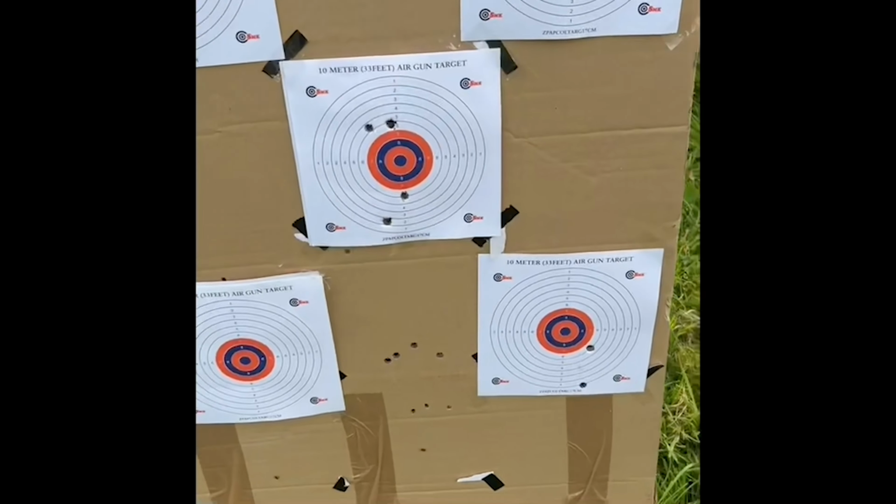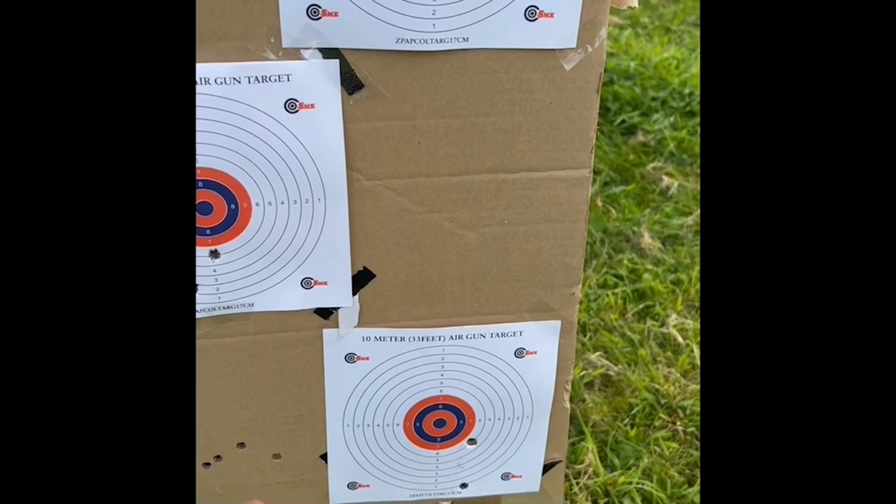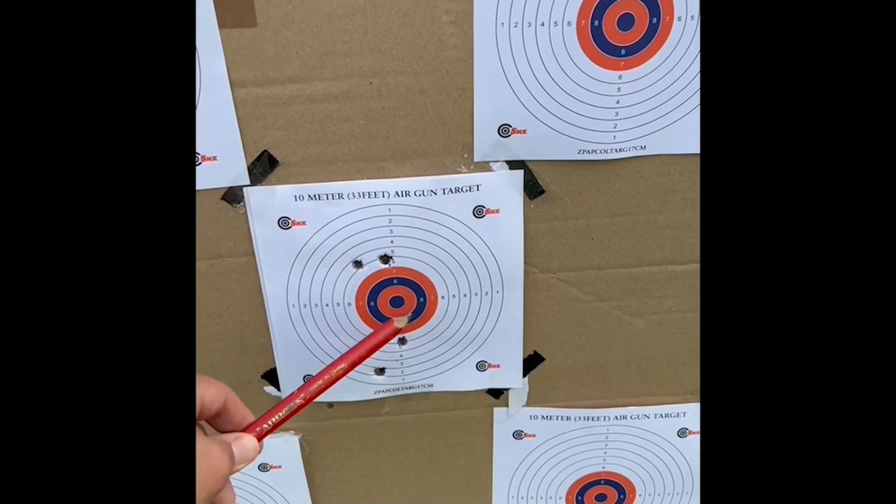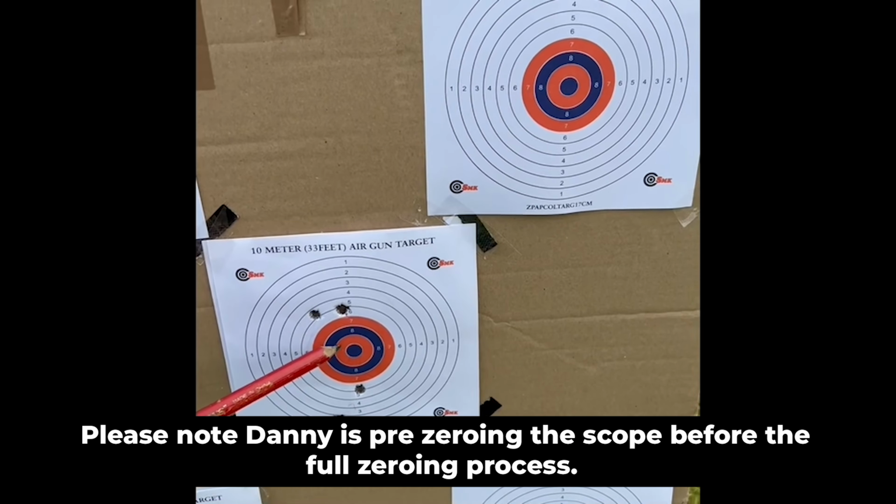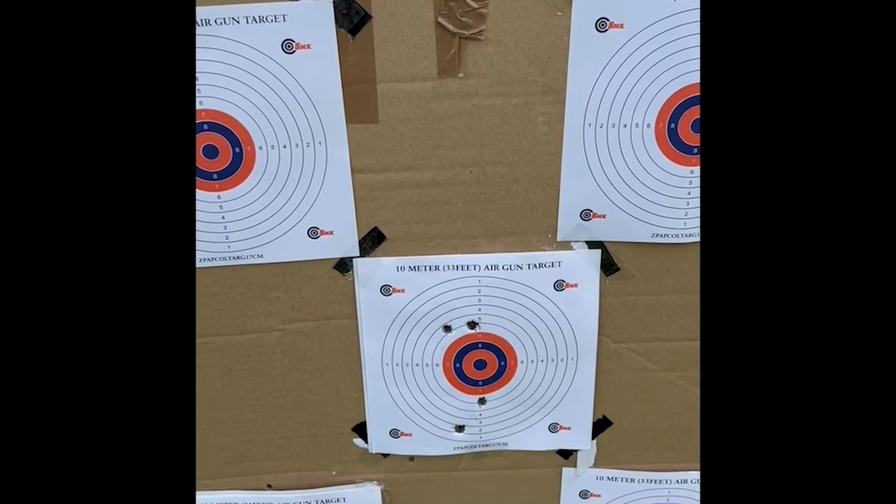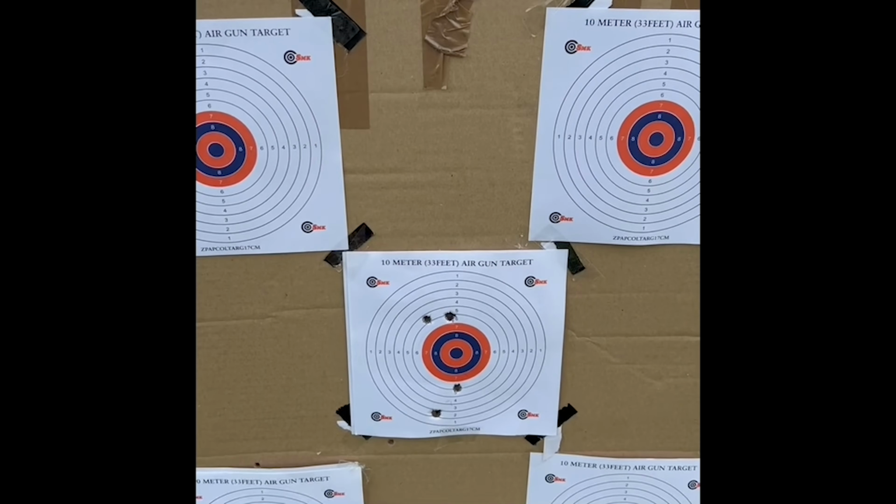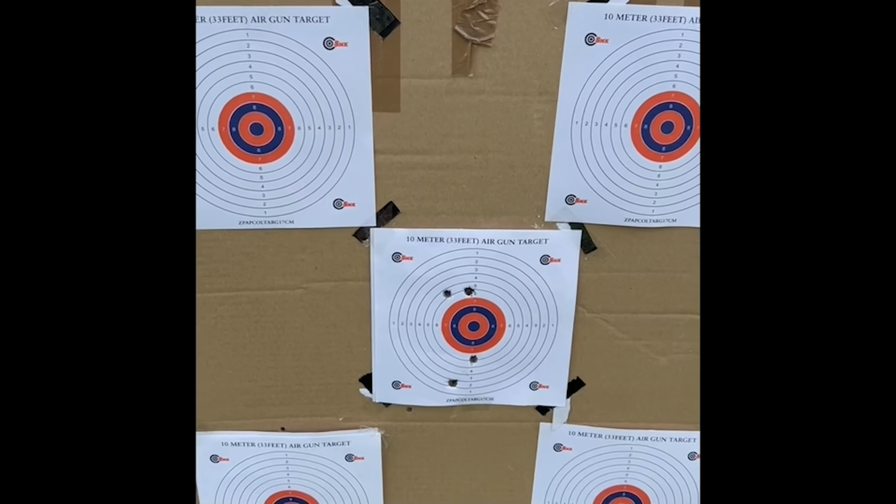So just recap, that was the first. I aimed here, and the first bullets were here. Then I adjusted in, I got to here, and then I've just put it into here. So I'm at 100. I like mine an inch high at 100, which is bang on for me, because I can push it out to 150, and it's a heavy bullet. So that's perfect, because I'm using this for deer and potentially boar.